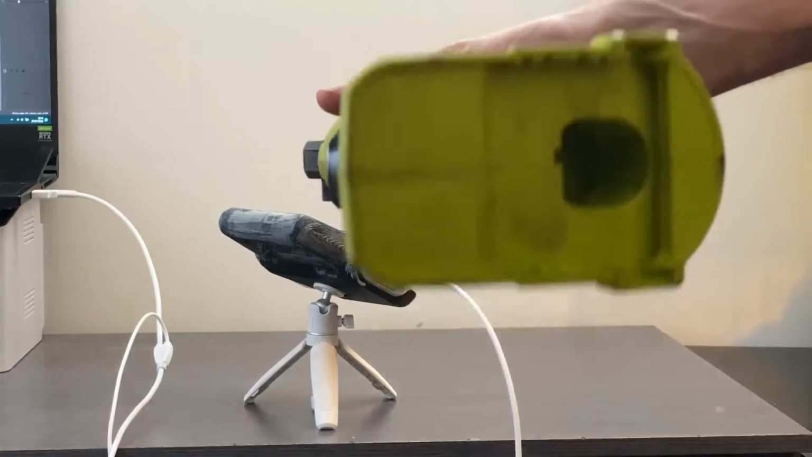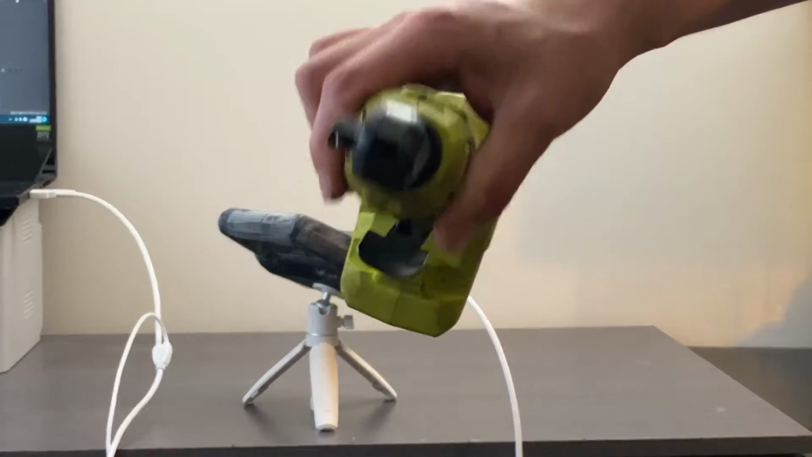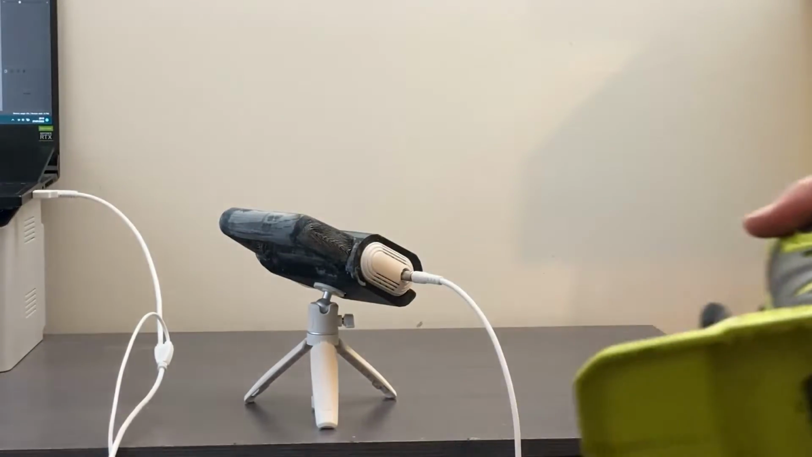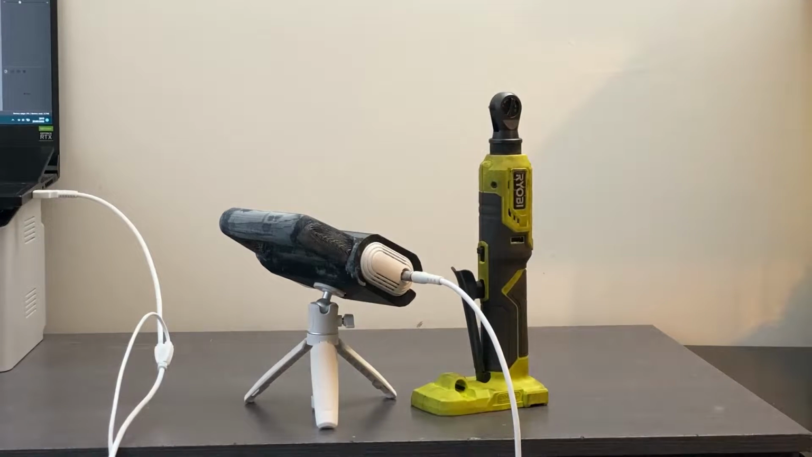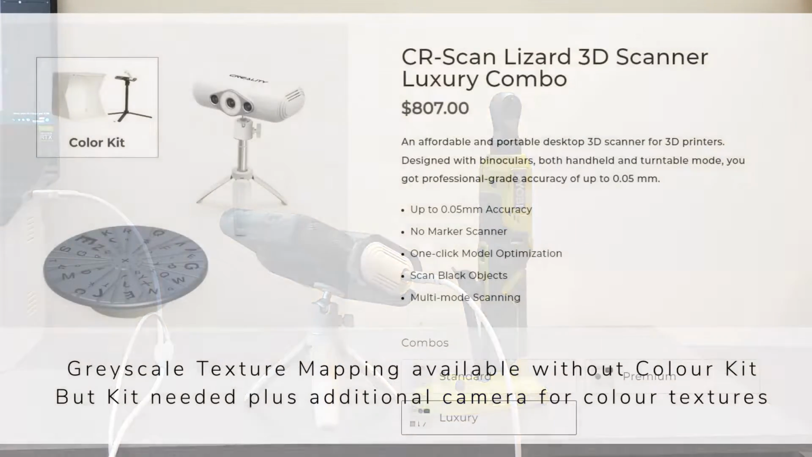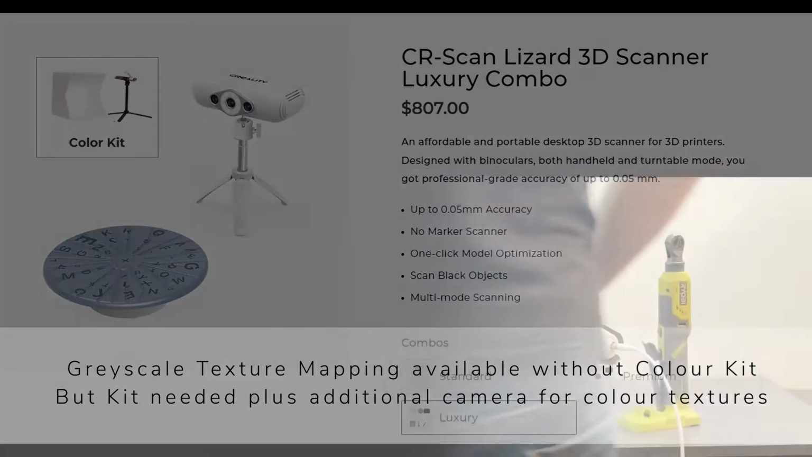You could do this in table mode, but you would need to change the camera position quite a number of times to capture everything. But this is at the top end of what I would consider practical for table mode scanning. Another factor in deciding what mode to use would be if you wanted to do a color scan, but that'll be in a later video, so get subscribed if that's what you're after.